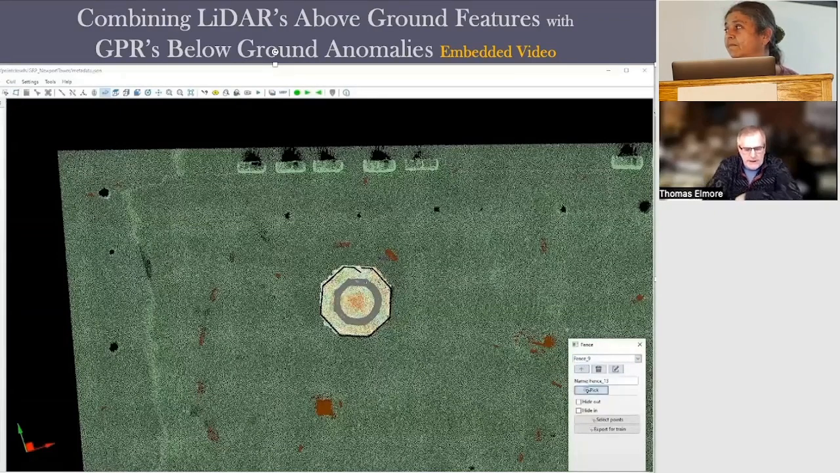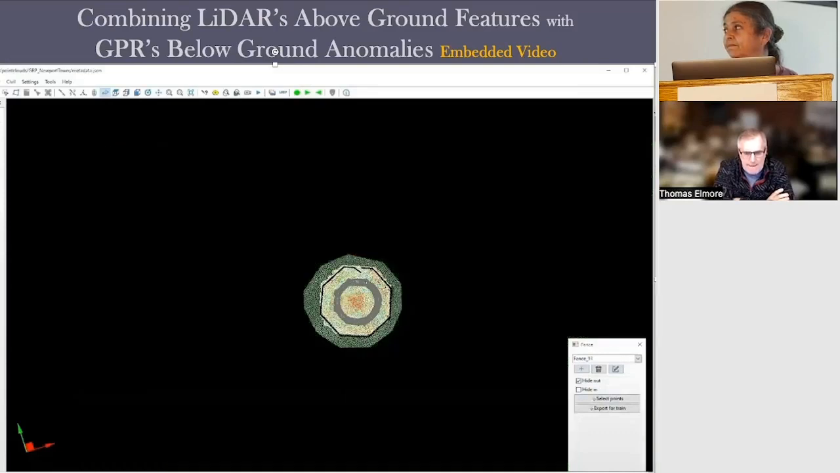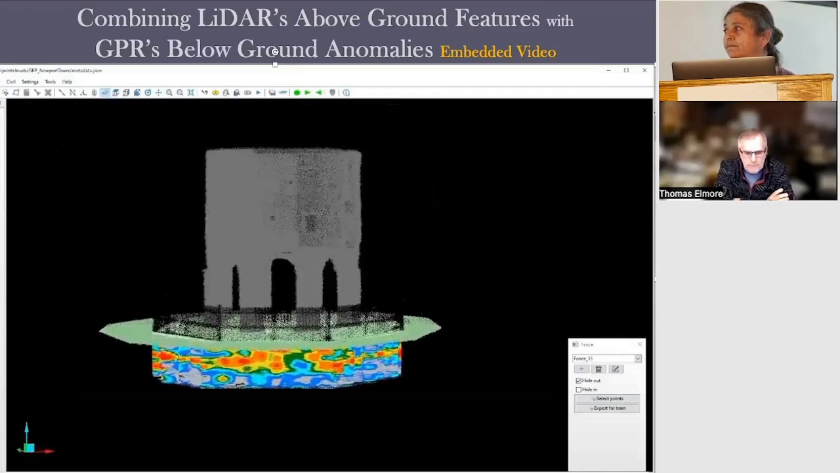With the software, I can isolate individual features and turn everything else off. And so what I'm doing now is isolating the tower. And that's the radar underneath it. That's that layer I was telling you about.